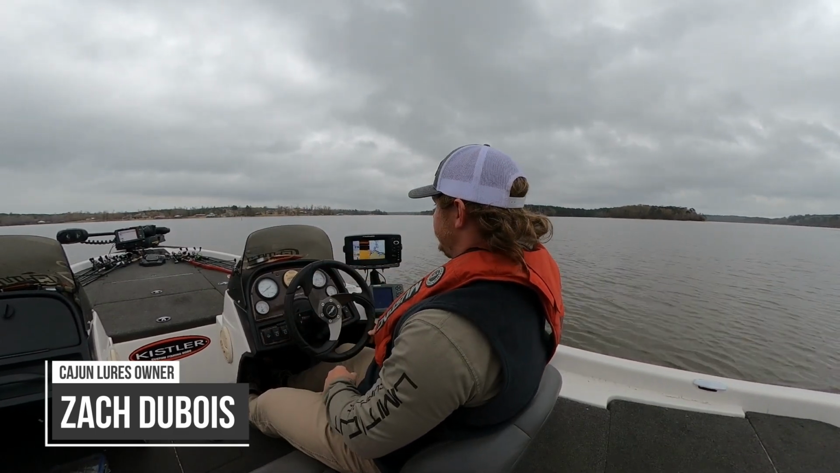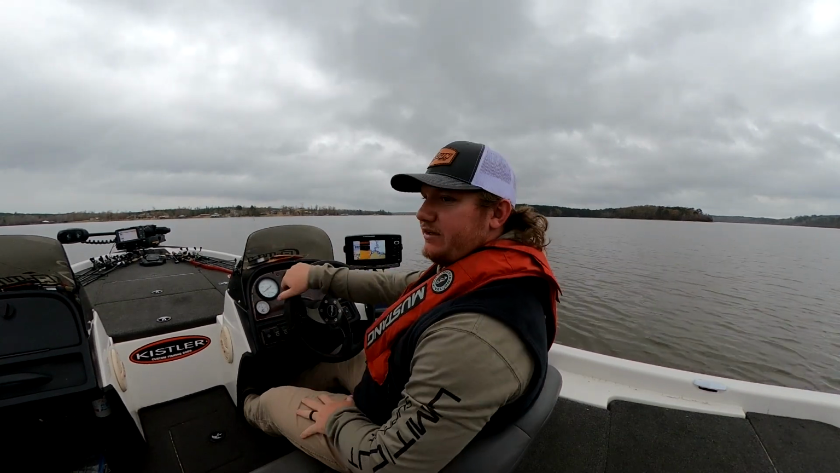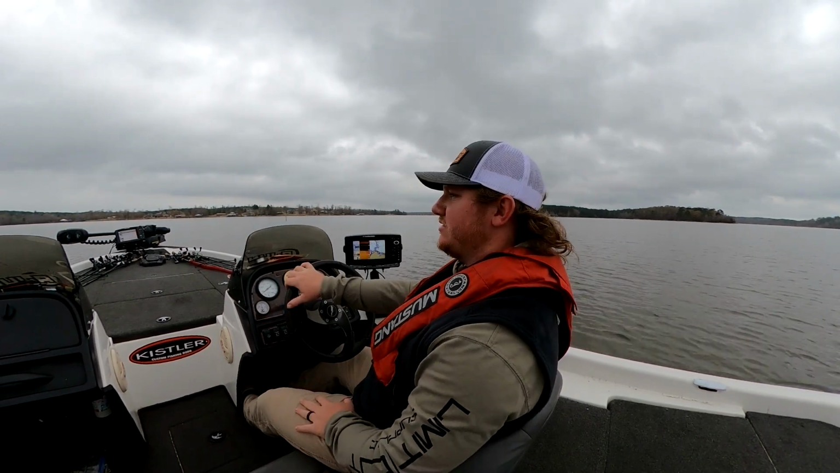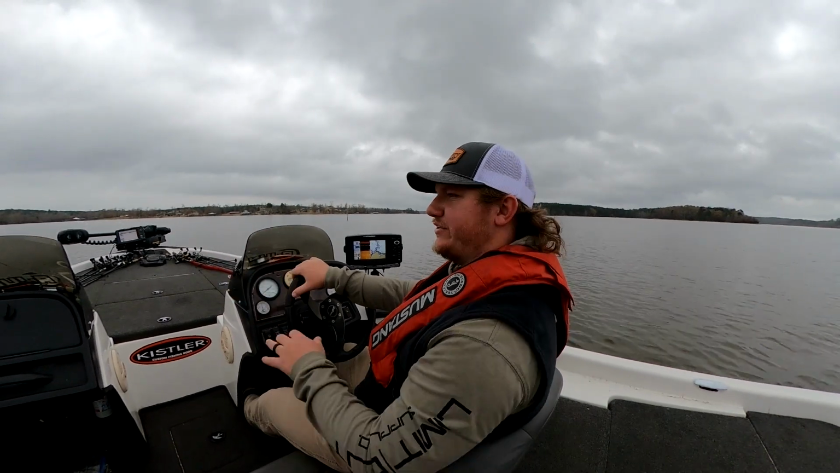I just want to give a little technique of normally how I like to fish in the winter time, December to January, maybe early February, depending how the season goes. I'm fishing on Toledo Bend. I'll get in the backs of all these creeks.